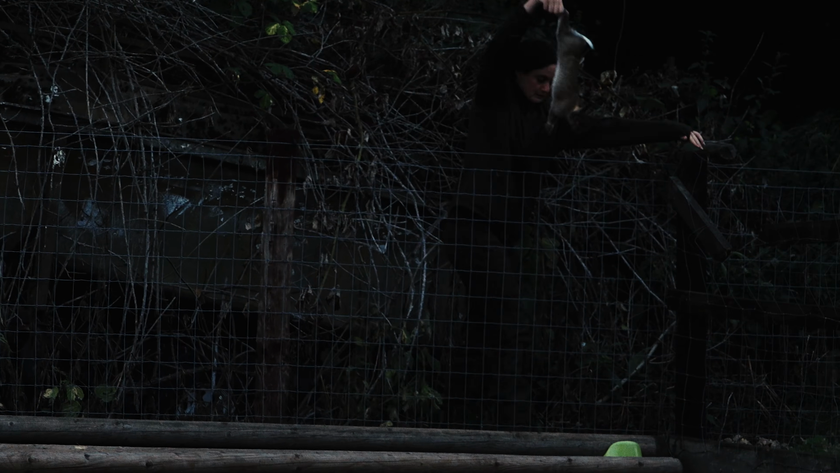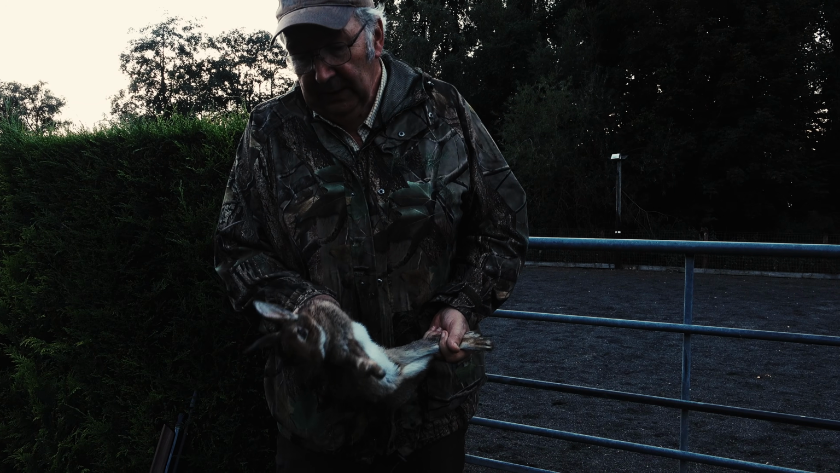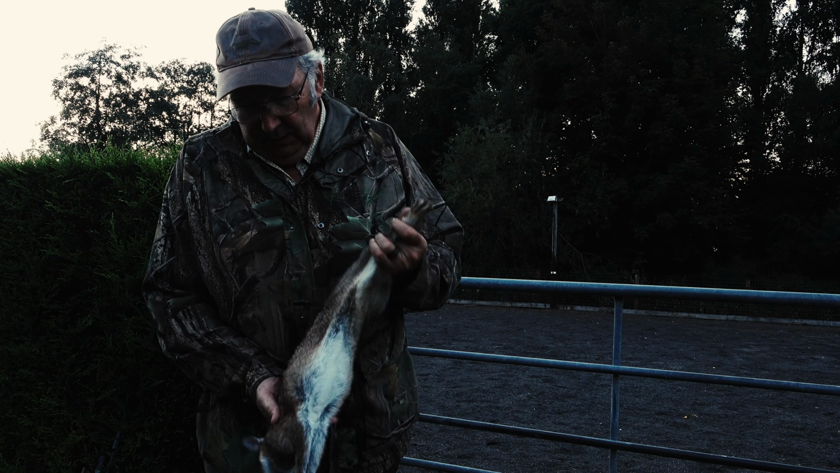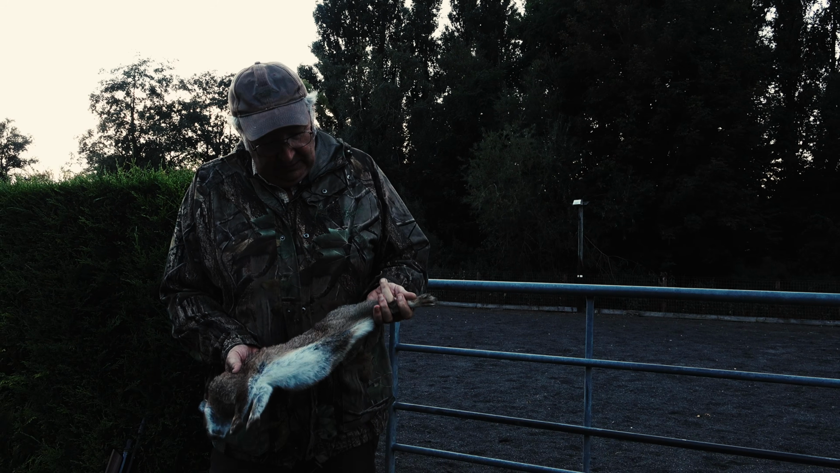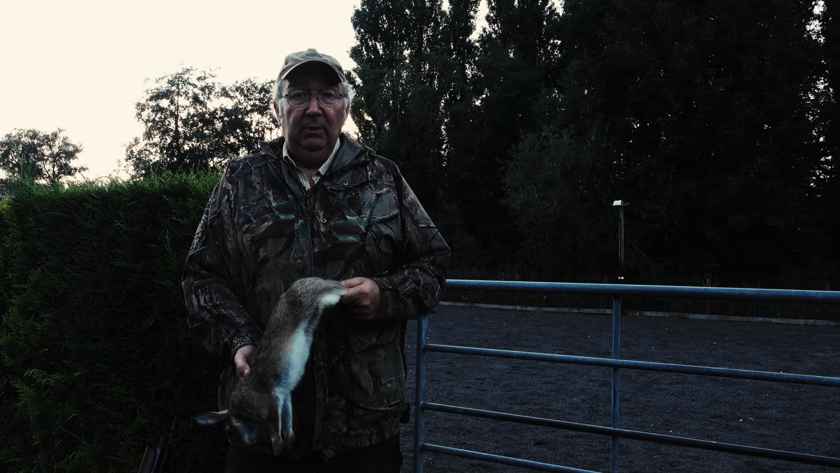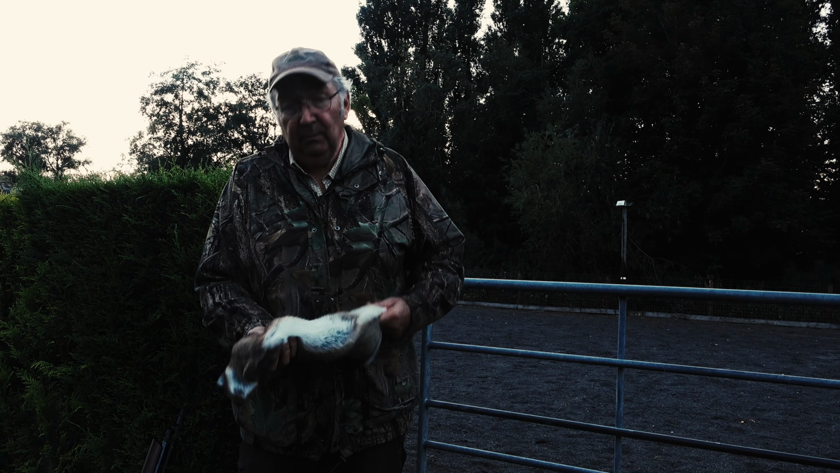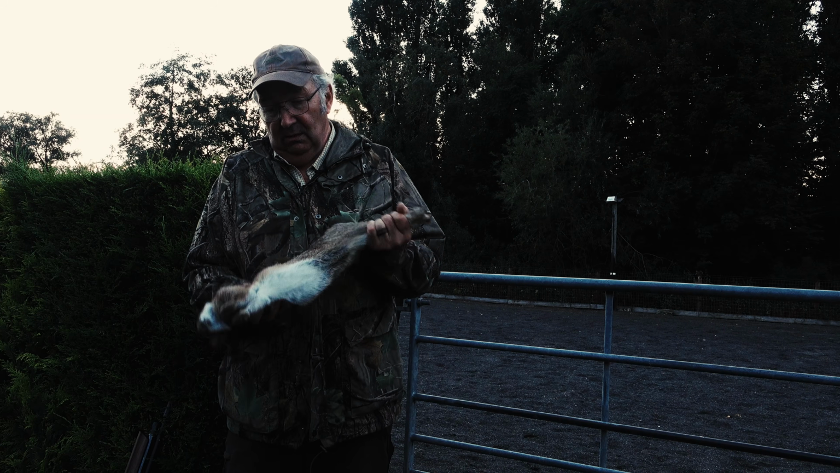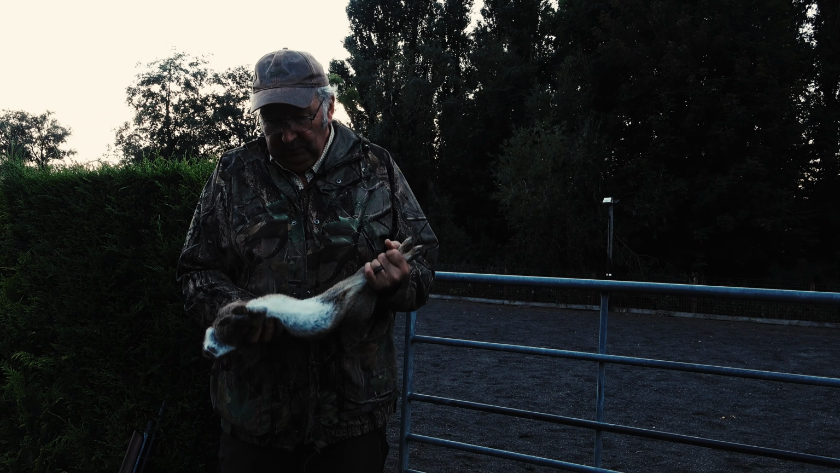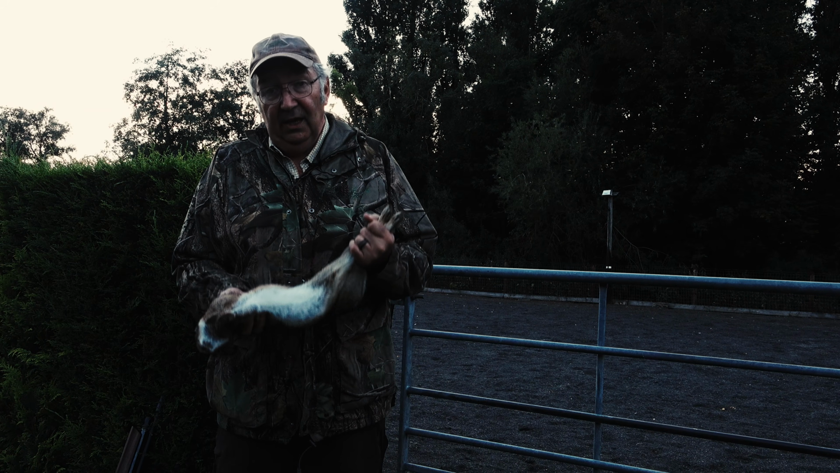That's the first rabbit of the evening. Perfect size for eating, absolutely spot on. Perfectly placed headshot. Bit of a formality, 33 yards, rested. Just proves that the night vision gear with thermals works. I picked the gear up yesterday, saw it for the first time, and next day we got a dead rabbit. So it just shows what we set out to do, to prove that this is practical gear and that anybody can make a job with it.